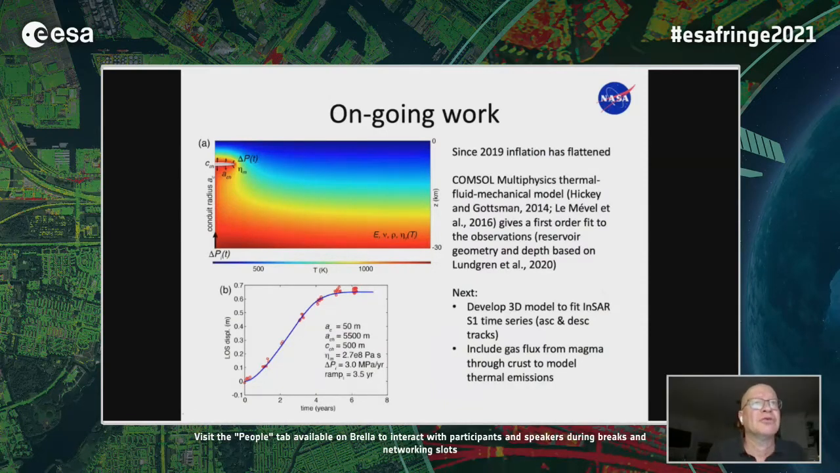However, part of the ongoing work, one of our first steps, is to implement a model using COMSOL, a multi-physics model that has a thermal regime, so temperature-dependent viscosity for the medium around a simple conduit into an ellipsoidal reservoir at the depth and dimensions of the Demuyo source.